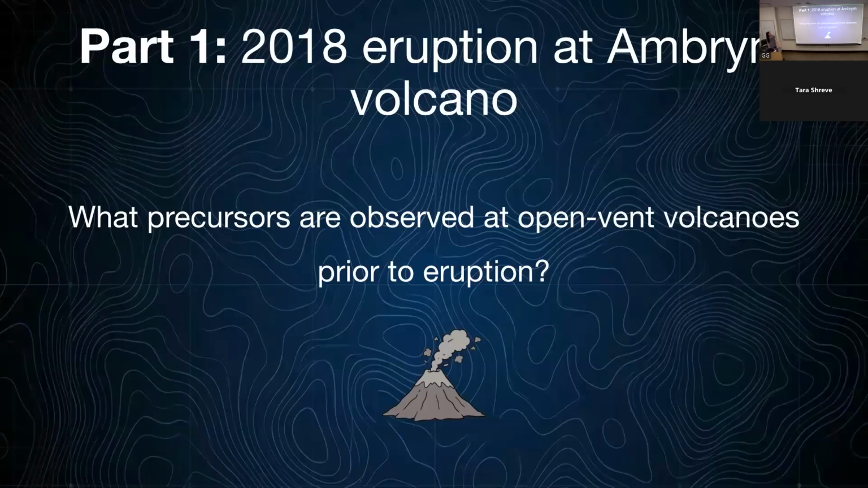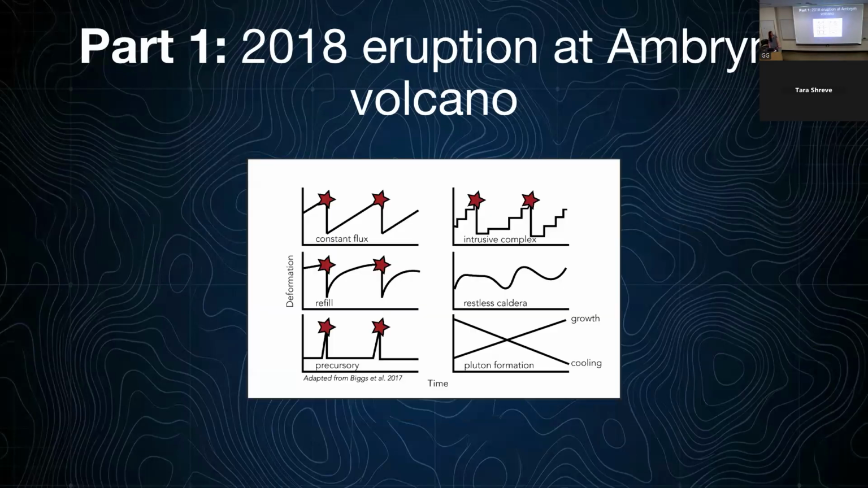All right, so jumping into the first InSAR Geodesy application, I want to talk about some work from my PhD focused on Ambrym volcano. And the question again we want to answer is regarding precursors at open vent volcanoes. From a classic geodetic perspective at a closed system volcano, there are a few different ways that volcanoes can behave before eruptions.